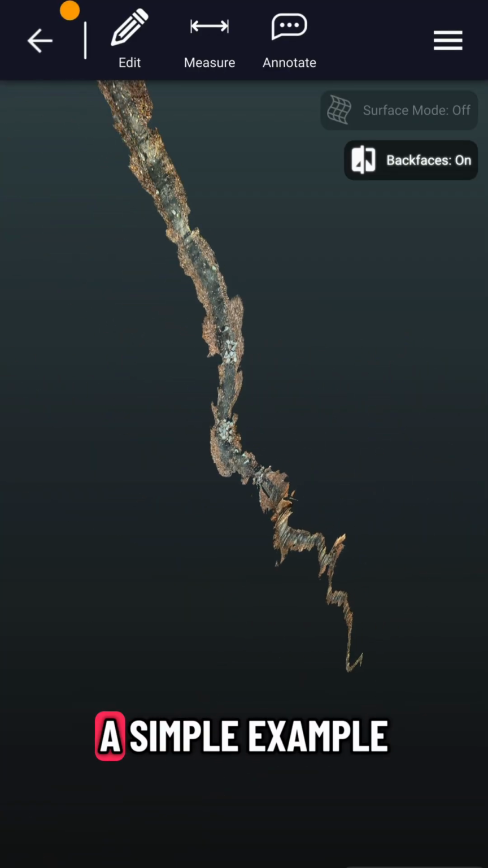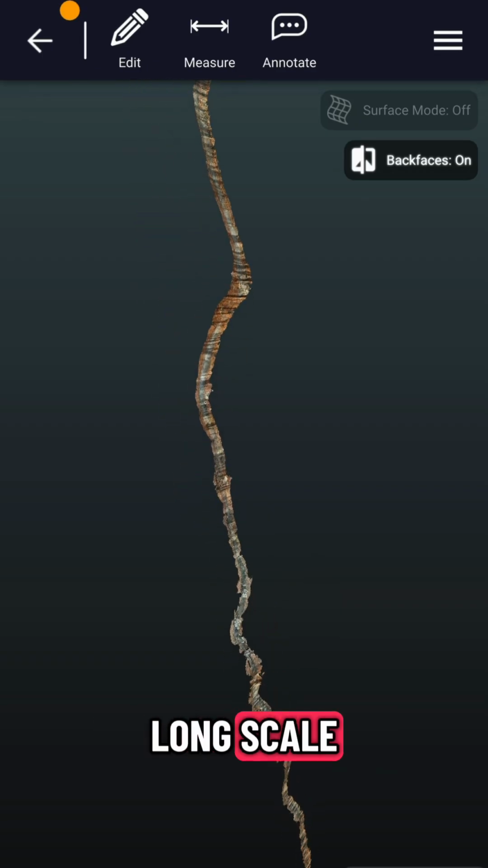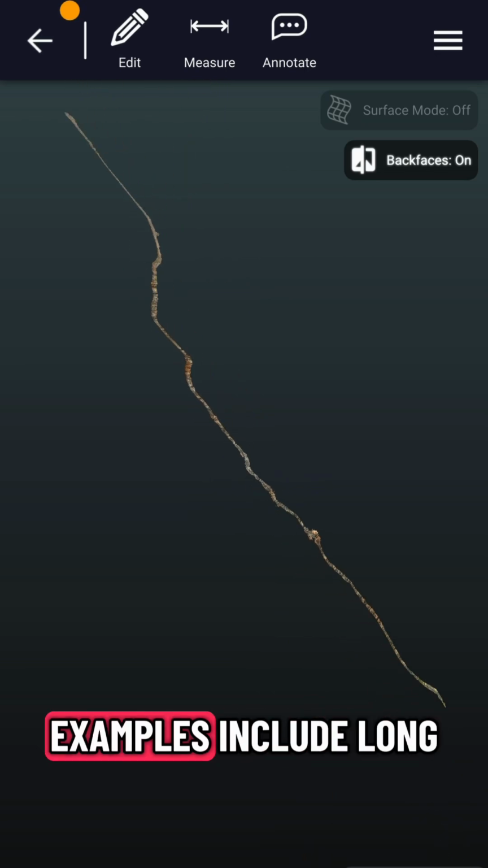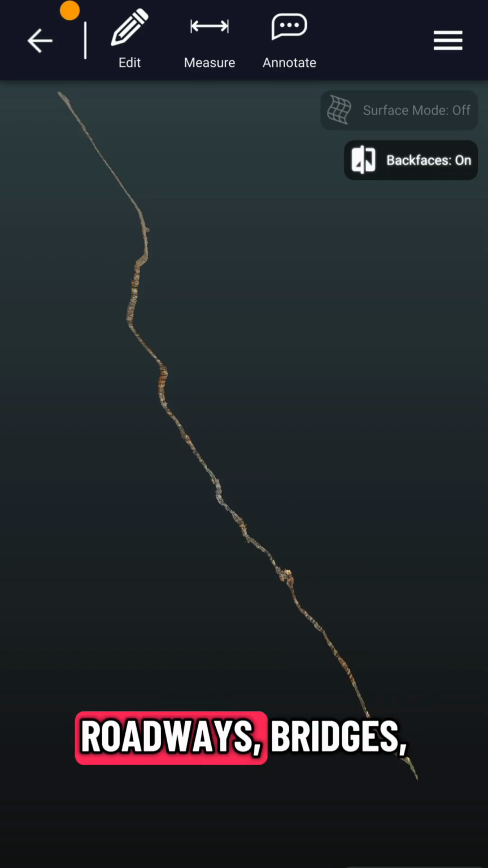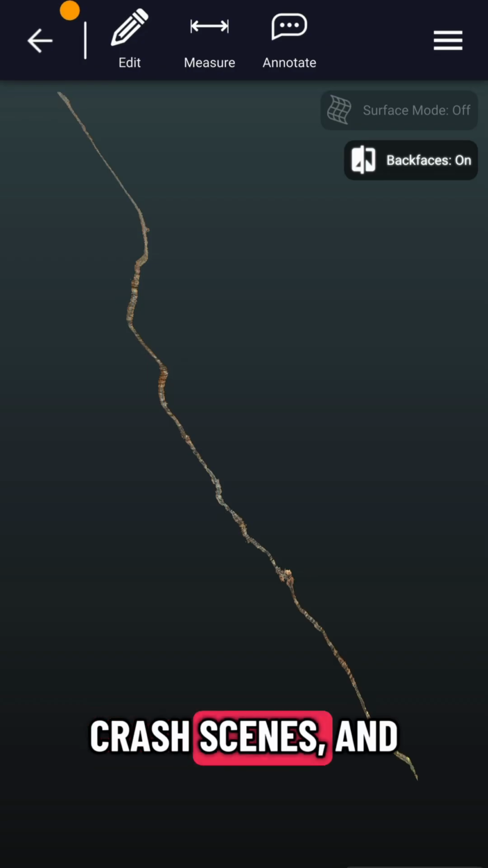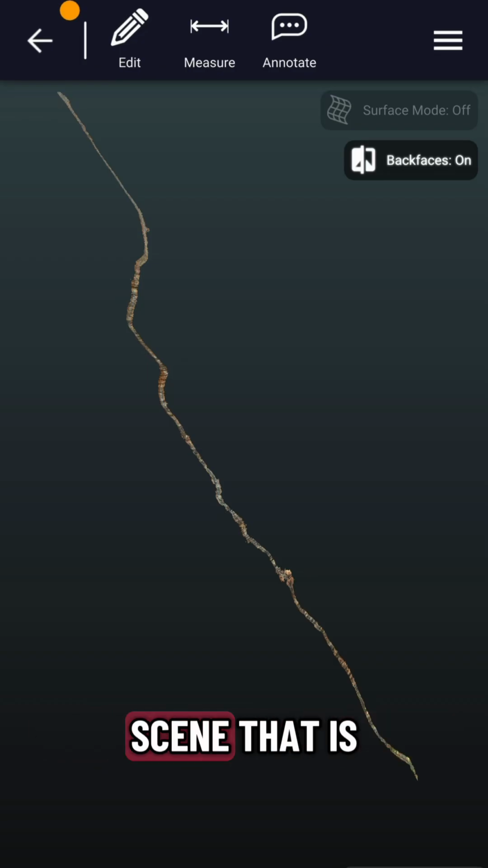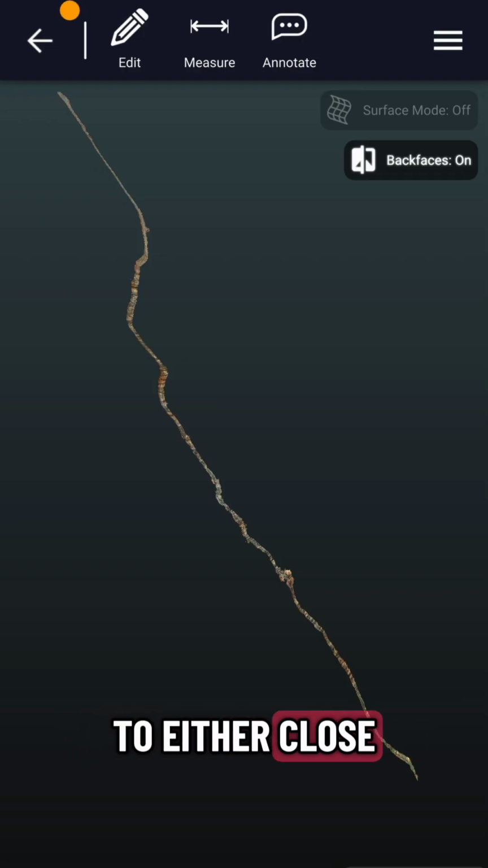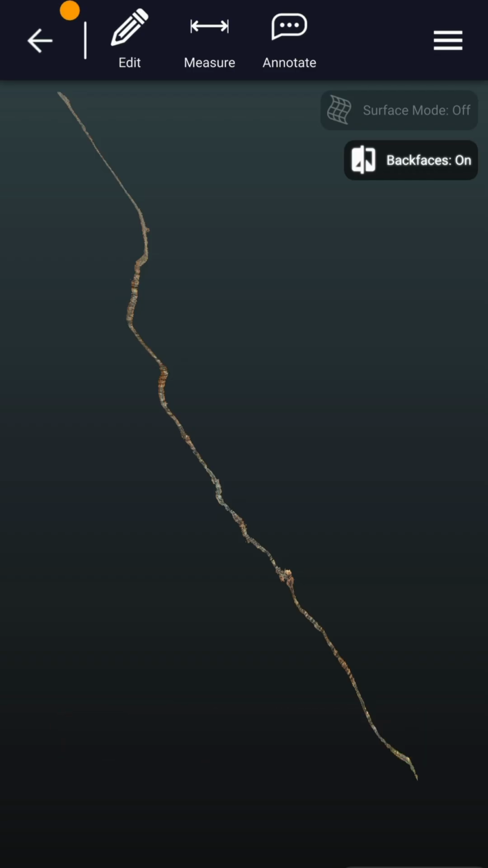So this is a simple example of how you might utilize Dot3D for long-scale outdoor scanning with the Emlid Reach RX. Other examples include long trenches, railways, roadways, bridges, utilities, crash scenes, and really any particular outdoor scene that is large scale and not necessarily practical for you to either close the loop or apply survey controlled targets throughout.